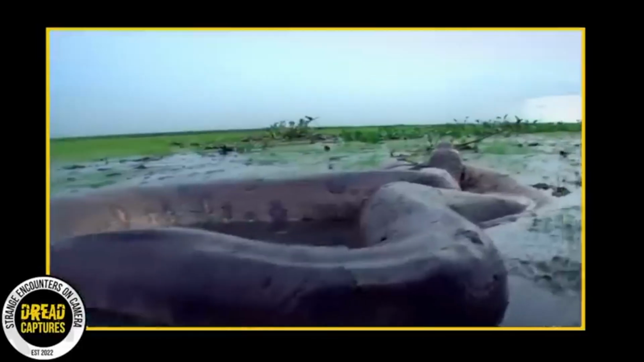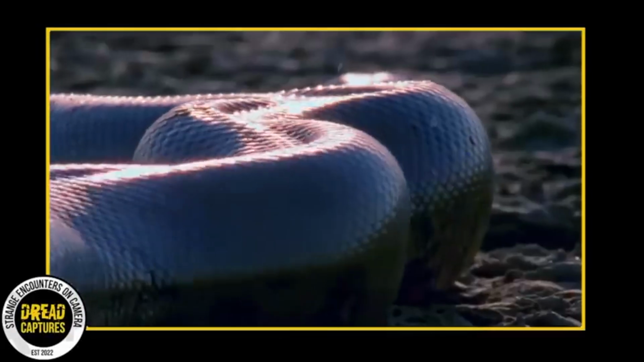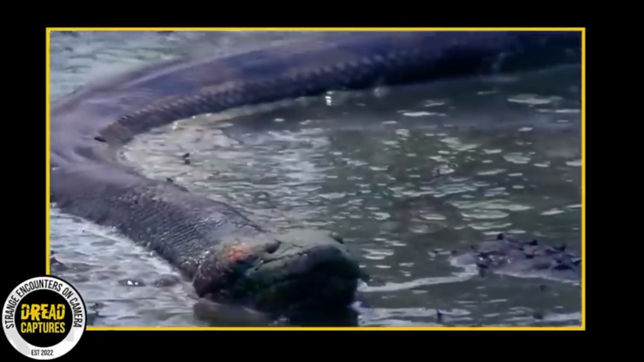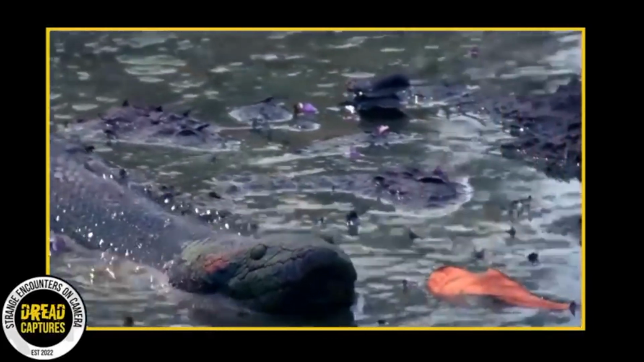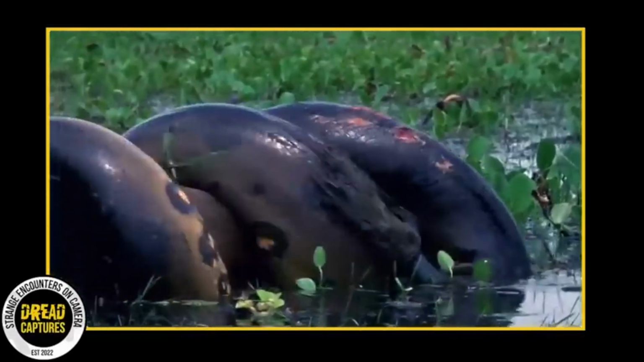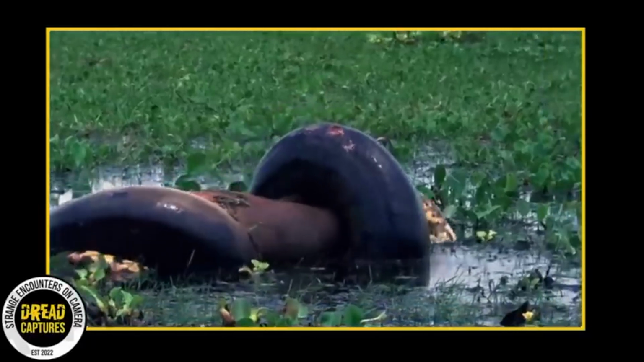Anacondas are the largest snakes in the world and can reach lengths of up to 30 feet and weigh over 550 pounds. While anacondas typically prey on smaller animals such as fish, birds, rodents, and other reptiles, they've been known to take down deer, hogs, caimans, and smaller livestock.